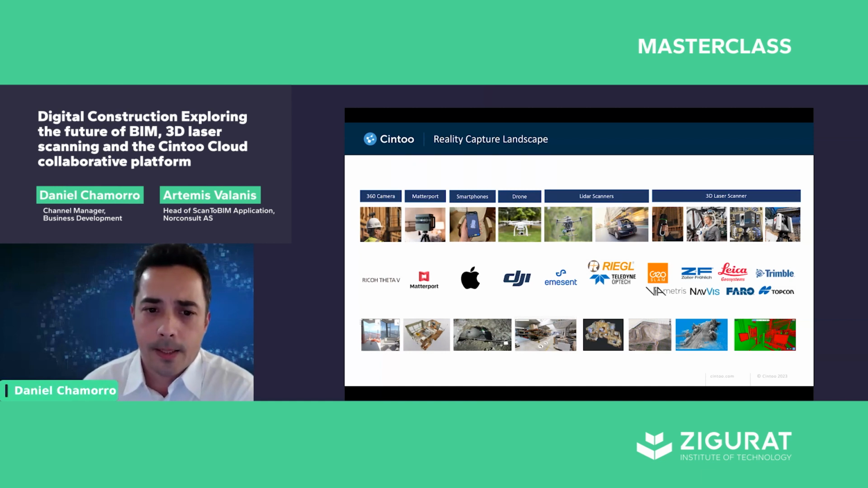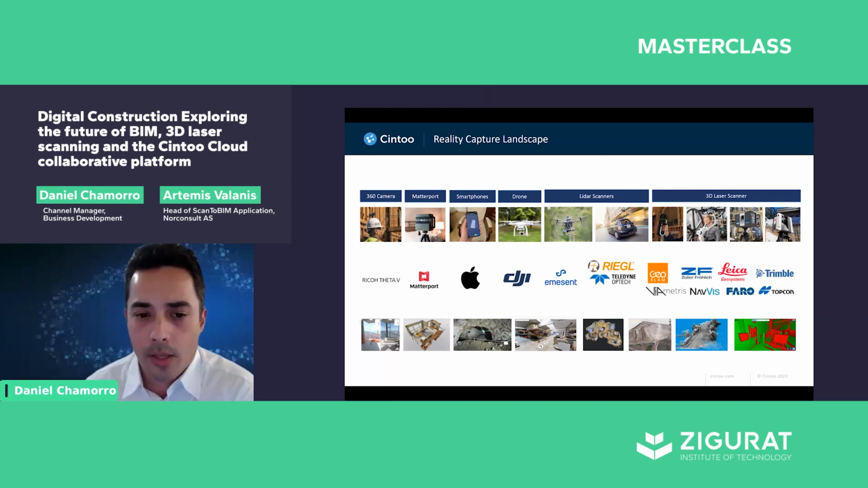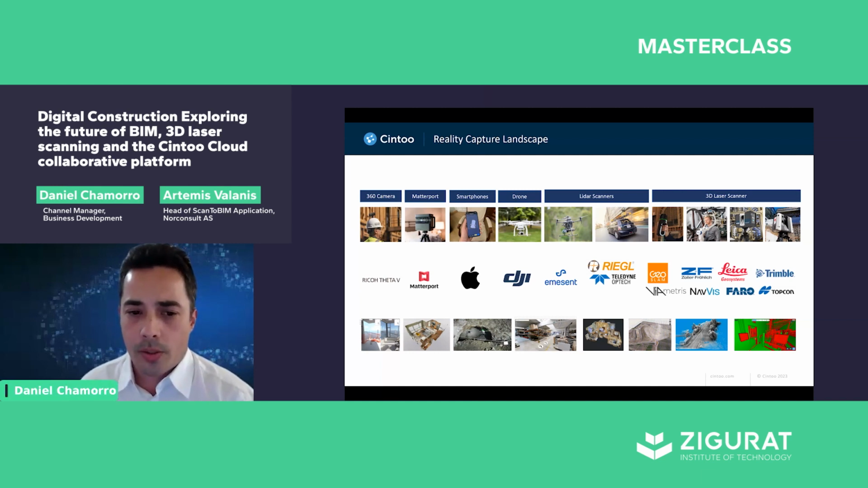There are also laser scanners now being used in drones. And on the left side, you will see 360 cameras, and photogrammetry solutions from Matterport. Apple also added a LiDAR sensor in their phone.